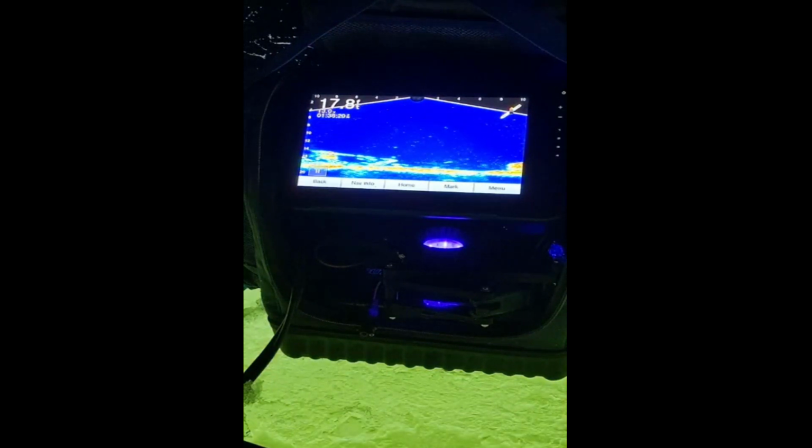They were just stacked in here, like the entire bottom from one side to the other. And then that freaking northern came in and cleaned them all out. Here comes, yep, there you go. Look at that, cruising. Yep, two of them cruising in. You're going to get one of them. Oh, I pulled it right out.